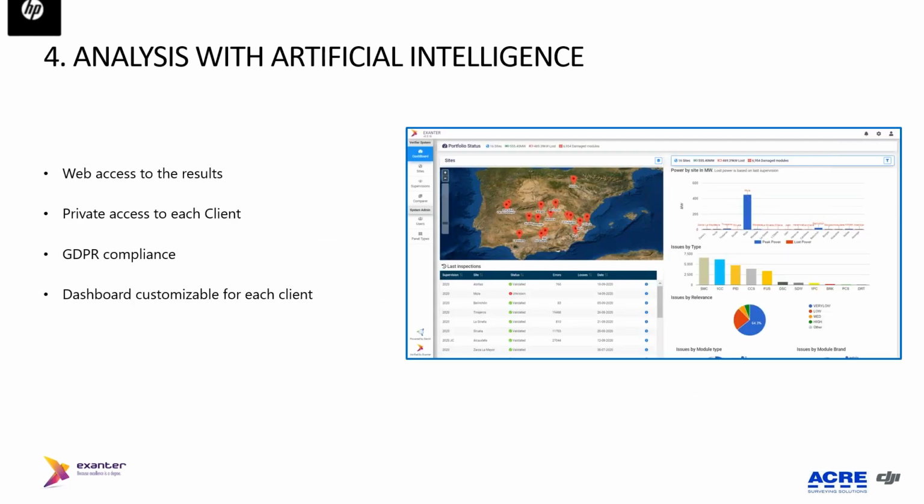They use the satellite image in order to get a geoposition of every panel. Then it is crossed with the images taken from the drone. With the Matrice 300, we also increase the accuracy of the position of every image taken. So the tool, or the software, matches these two sources and detects the defects that we have.